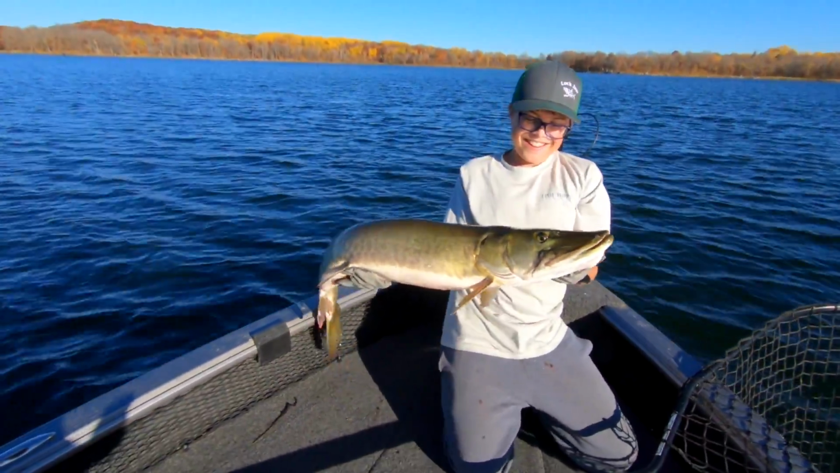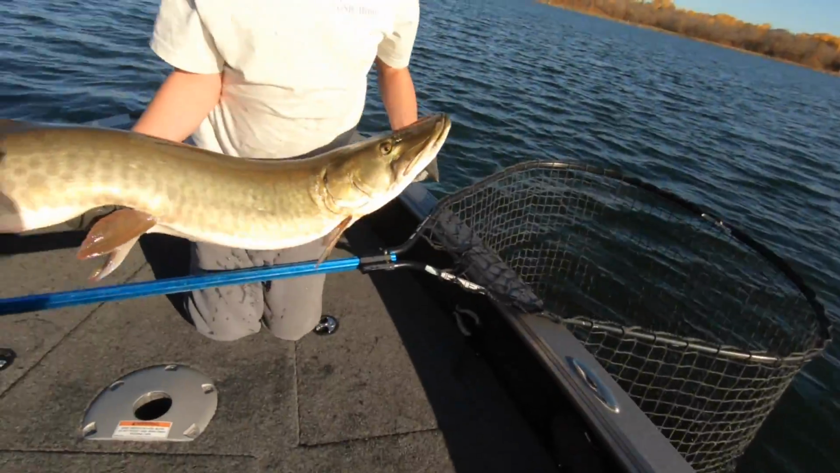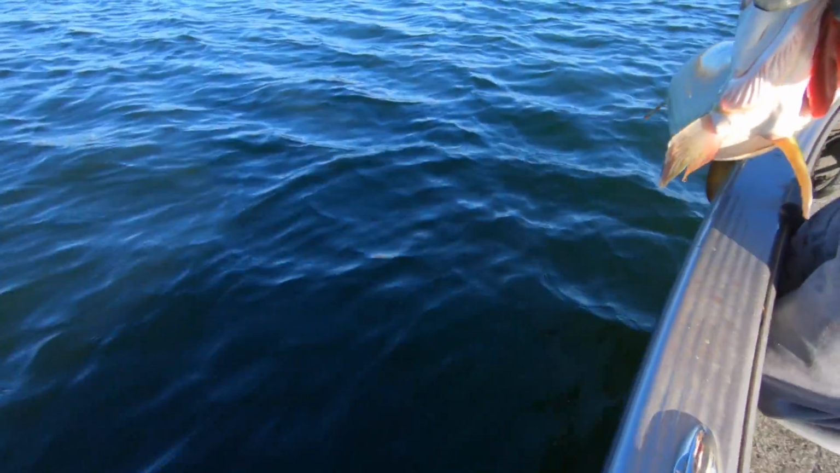That's awesome. All right, we're gonna let him go. Right over this side. Yeah. And then just hang on to his tail. Beautiful fish.